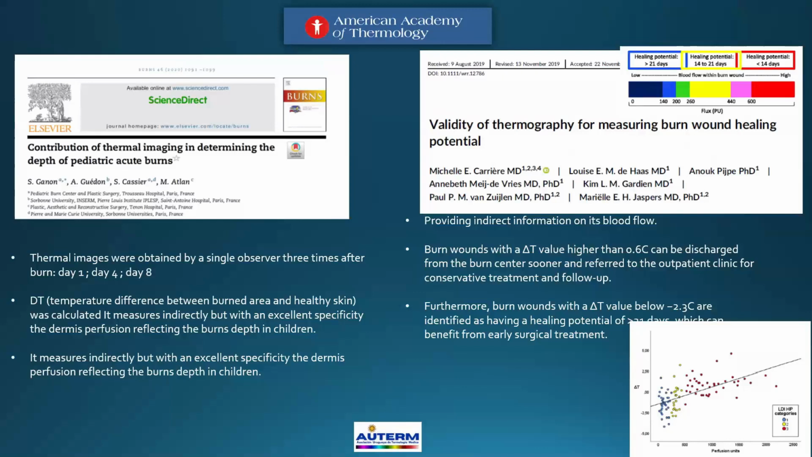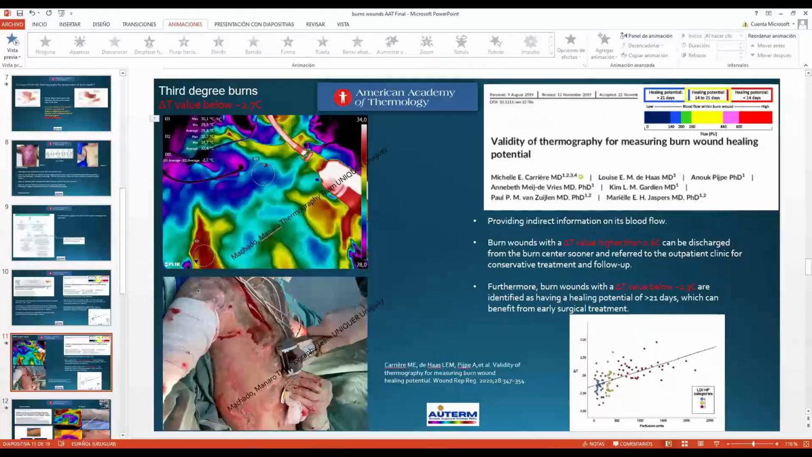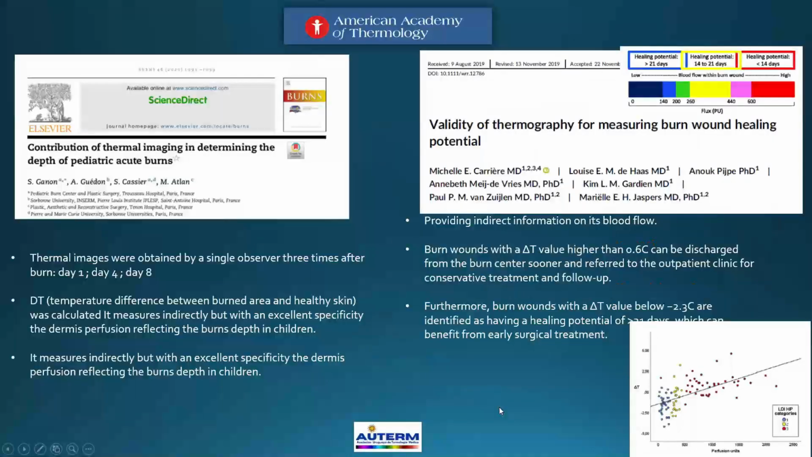And this is a great limitation because in 5 minutes, we analyze a very small area with the point laser. At the same time, Carrière demonstrated that thermography analyzes big areas in 60 seconds.